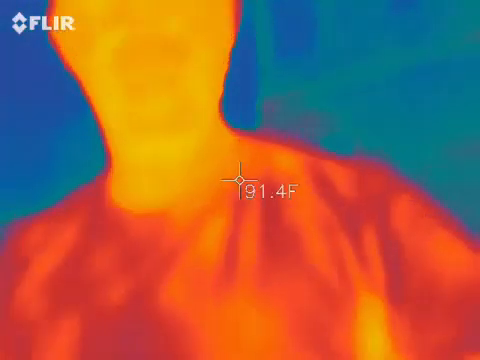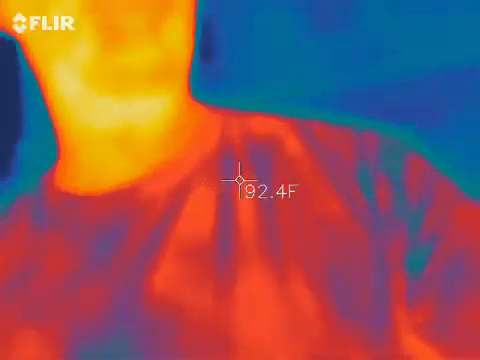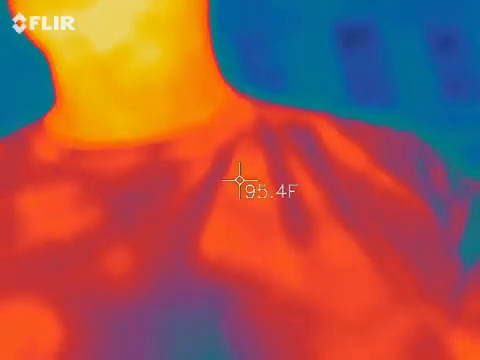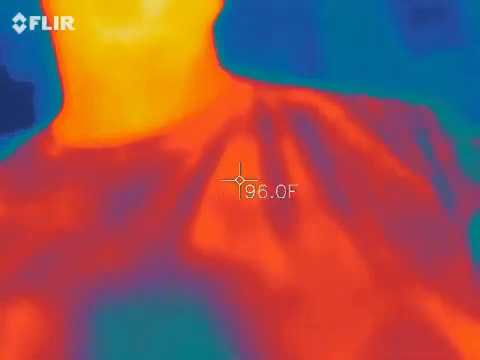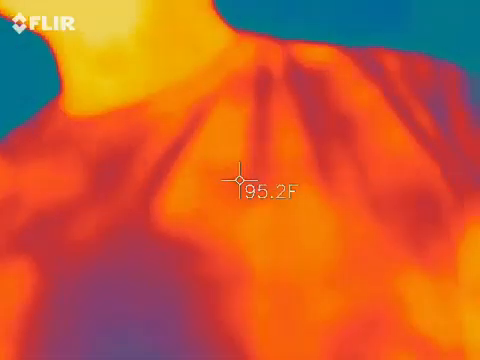You guys can all see me in that picture, right? I'm red, orange, and yellow. So really, what we're looking for here is the blue and black, which is around me. We want it to move on its own. It's black cold, white hot, is the way this is set up. So those blue and black spots, hopefully we capture something that's moving or taking shape of some type.